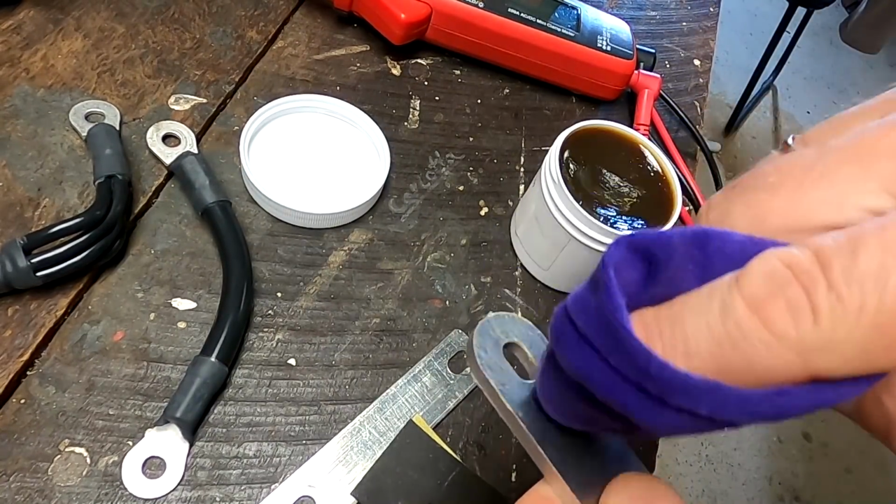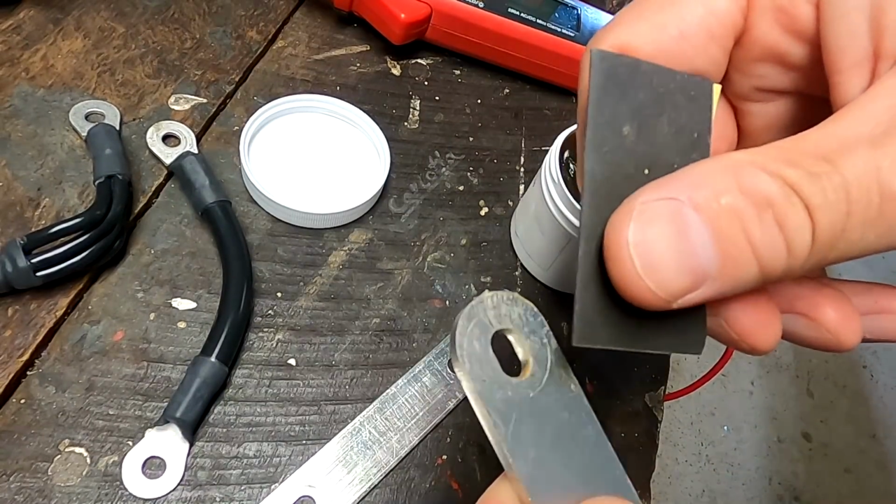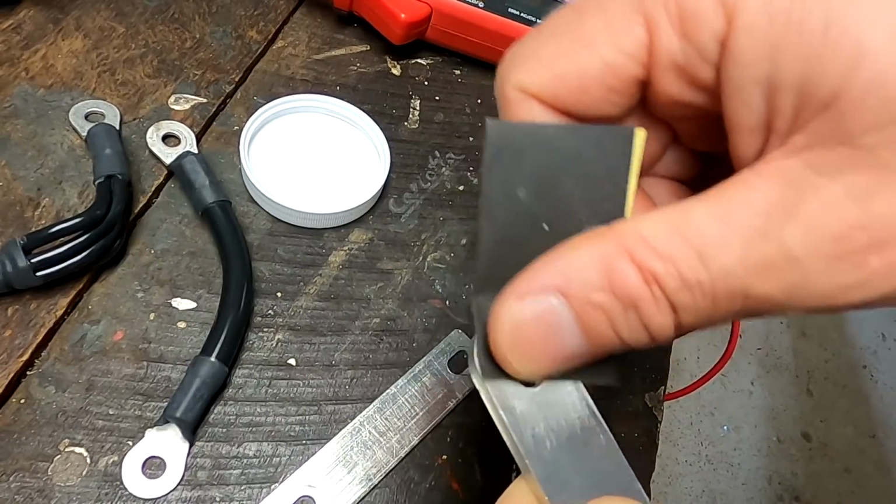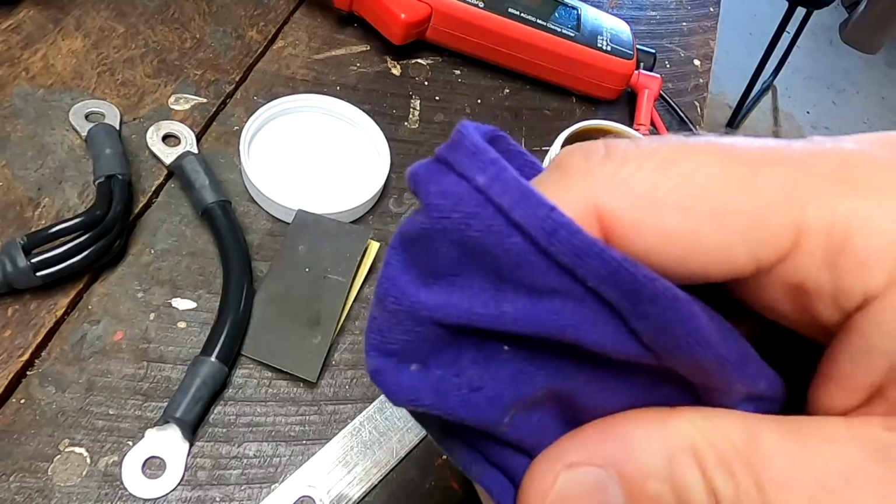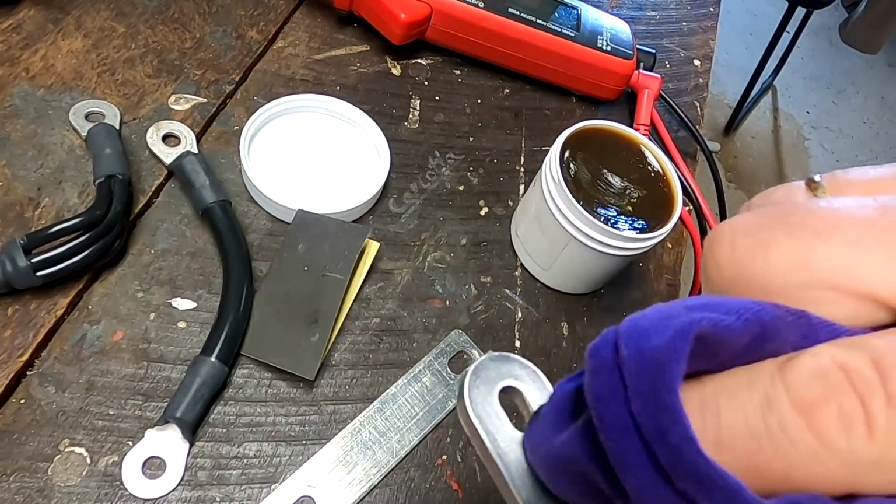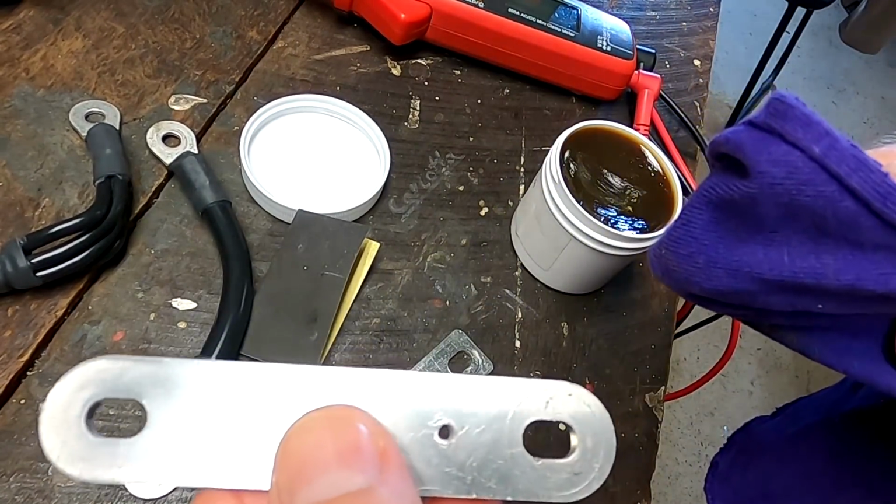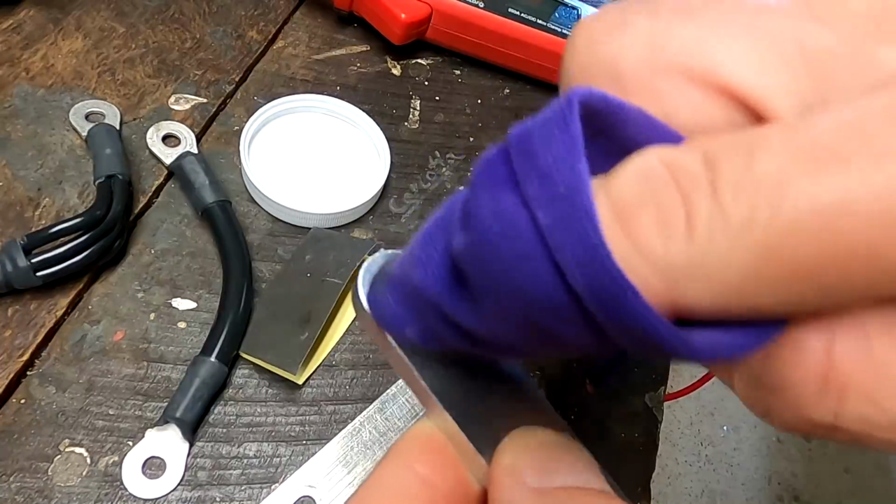Here, put some of the paste on there and then just take the sandpaper, so basically like this, and clean this all up, and some new fresh paste on top of it, and then put it all back together, and this seems to be working. So no candles anymore at the terminals where I did exactly that. So not sure, it must be some sort of oxidation layer or something.